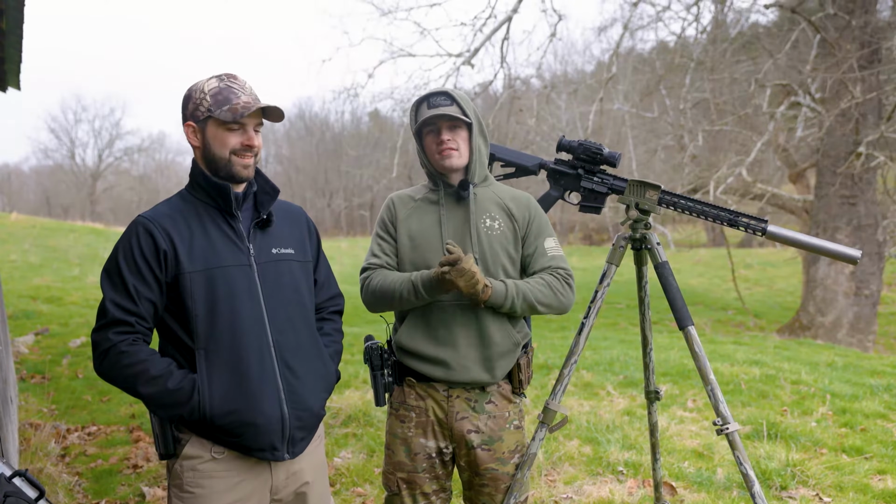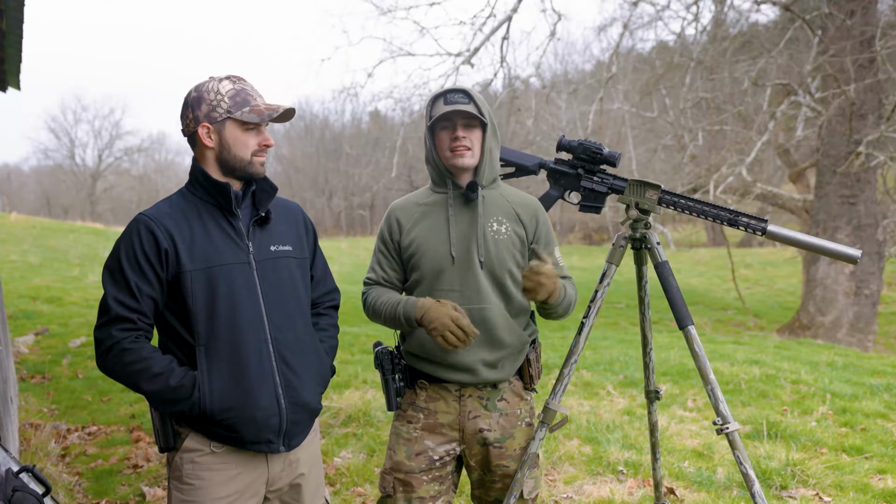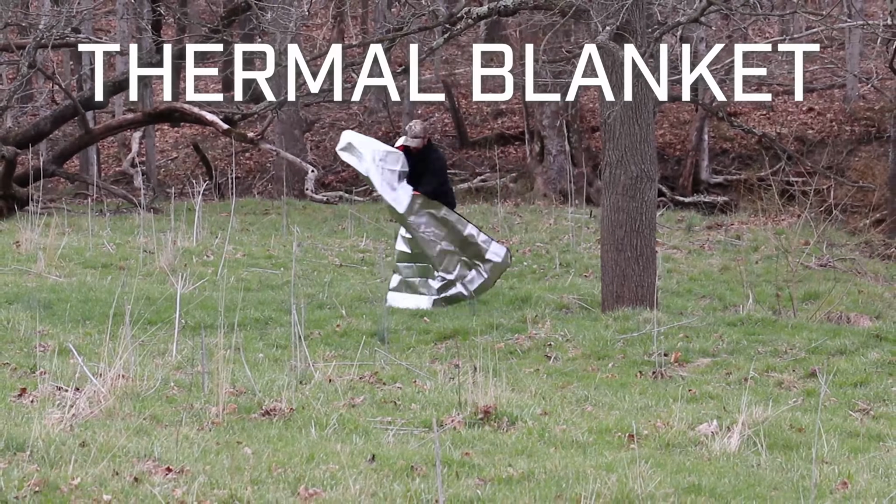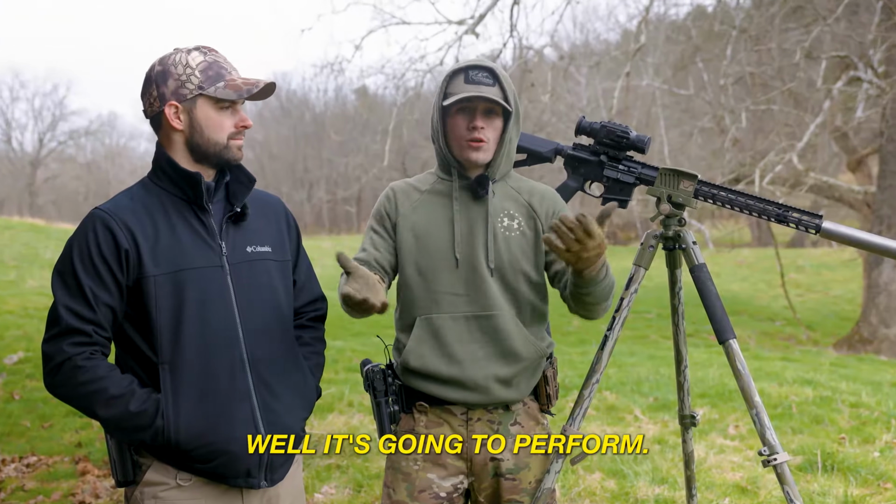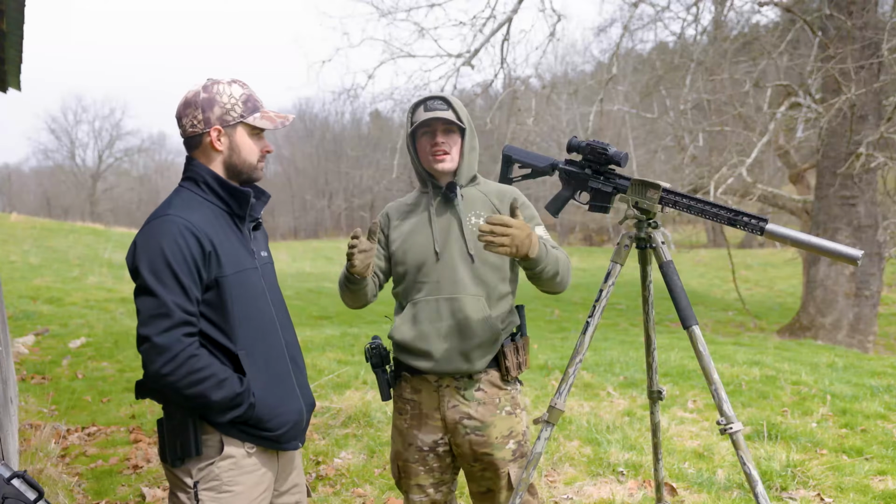And then we have some hunting gear, which is really insulated, and we think maybe it'll hide his heat signature. Not really sure on that one. And then last but not least, we have a survival blanket that is pretty shiny on the outside, and I've seen aluminum foil block out some thermal stuff, but I don't know how well it's going to perform, and the internet says it's supposed to do pretty good, so we'll test that as well. So let's get right into testing all this stuff.